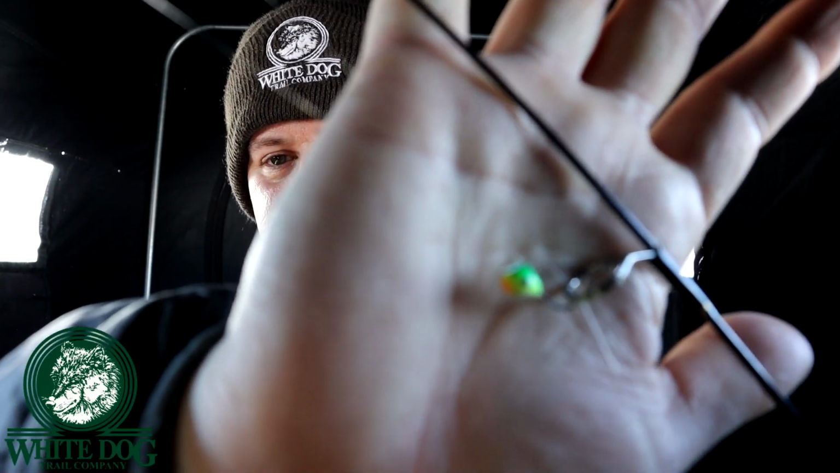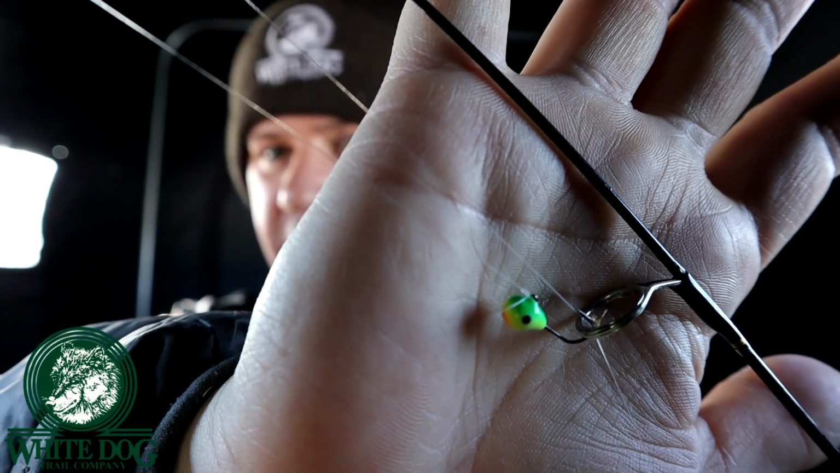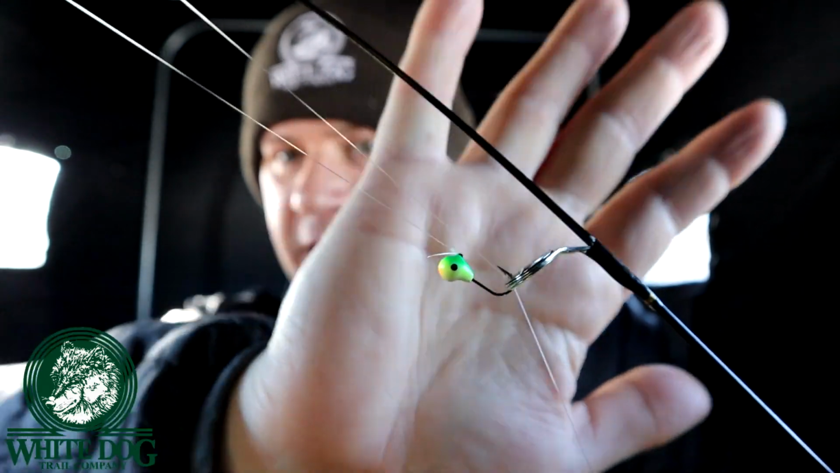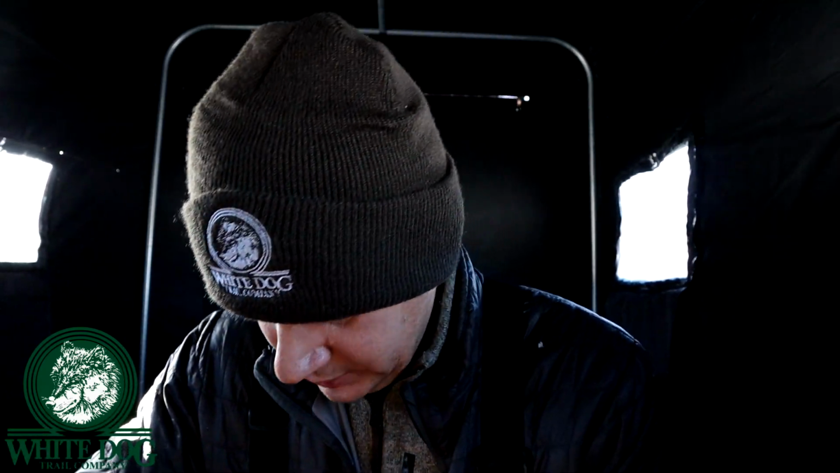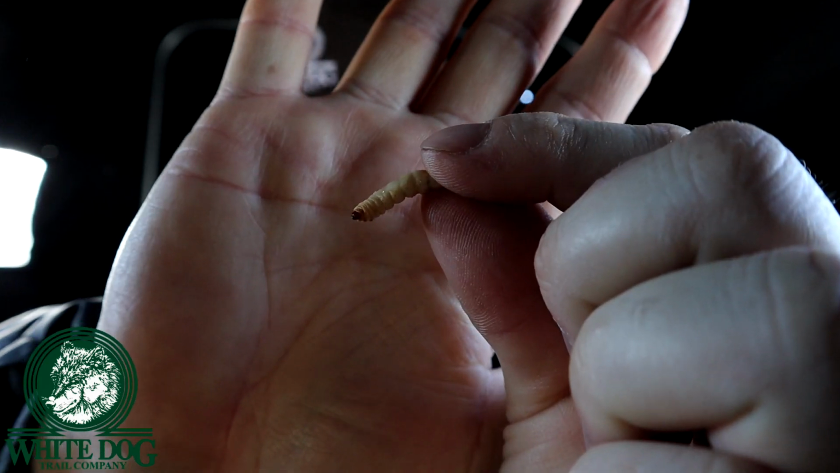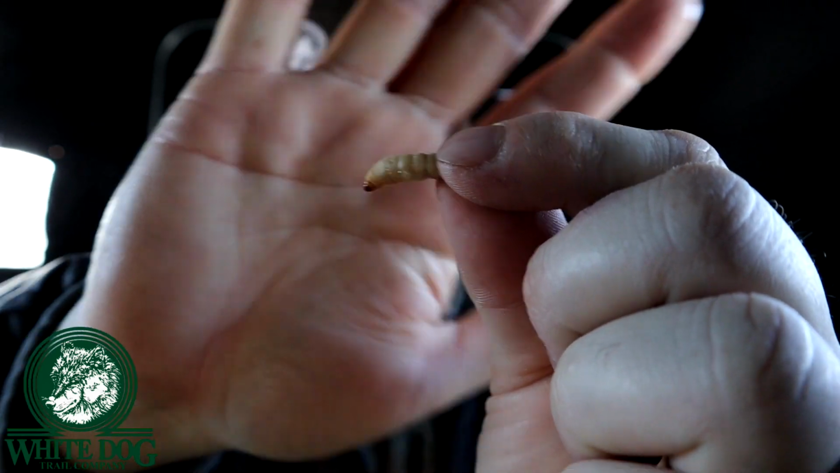So when I'm jigging panfish, I just want to show you guys basically what I use. I'm either using something like a tungsten jig like this. It's just a little tungsten jig, something heavy so I can feel it. And when I'm using something like this, I'm putting just a little waxworm on it, and they come like this. The waxworms are a little bit bigger, so they're about, you know, yay big. And you just thread that onto the hook.